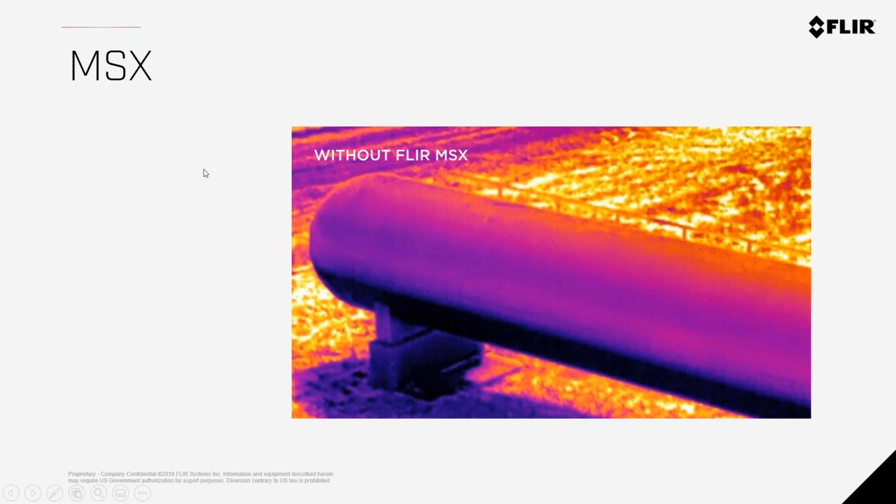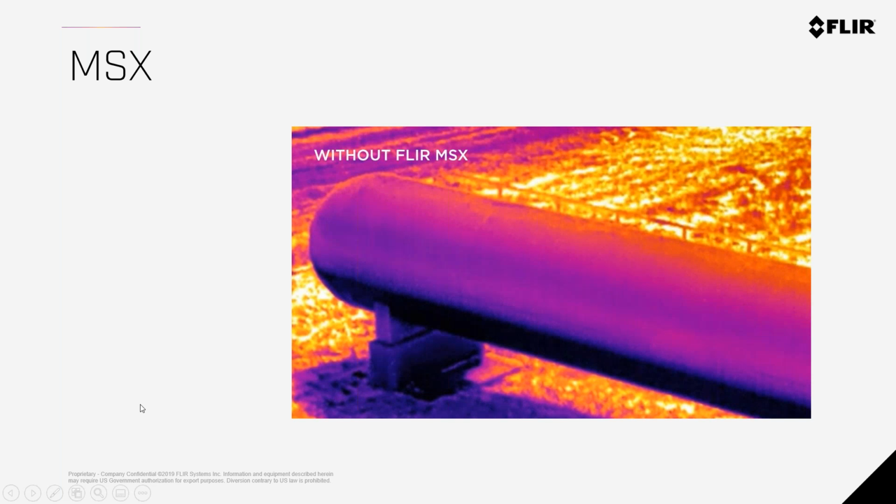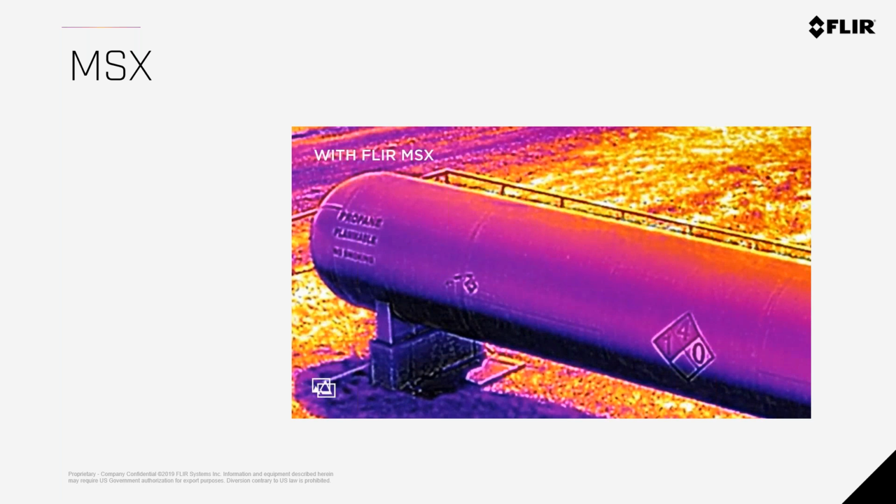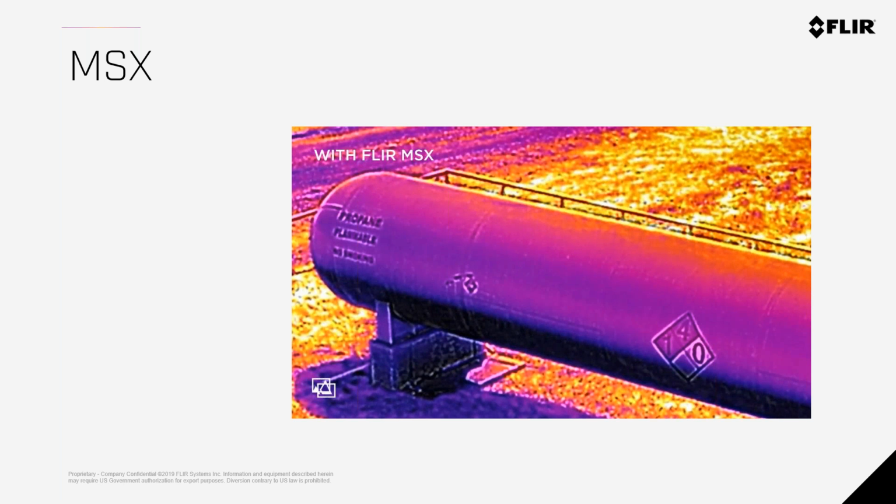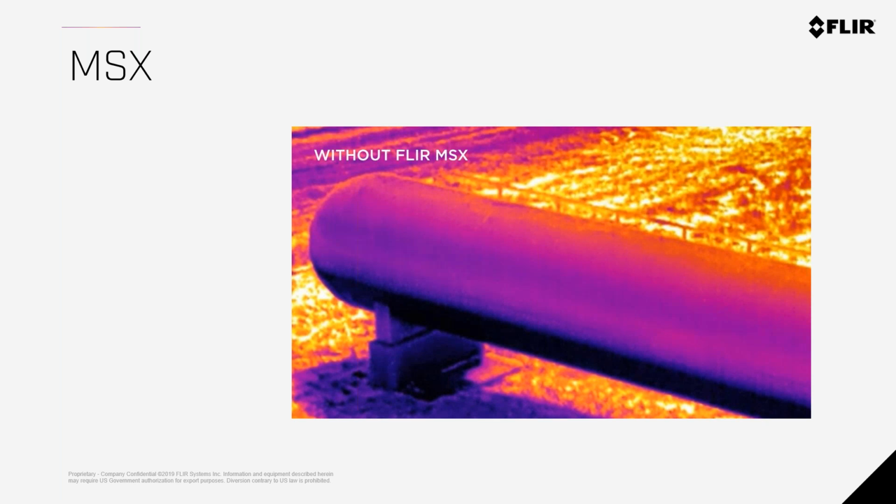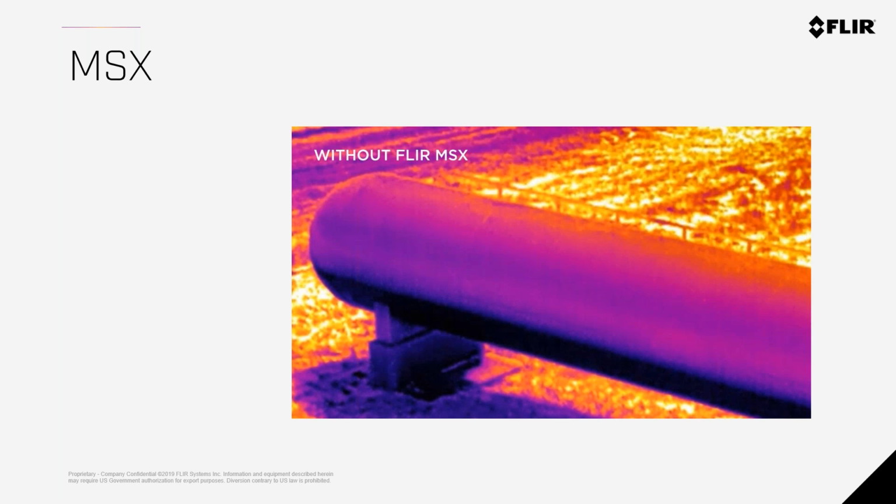So another piece of technology is MSX. This should play through and show you the difference between an image with MSX and an image without MSX. We can enable this capability only when you have a thermal and a visible or RGB camera that are bore-sighted and connected within the same system. What it does is it embosses the RGB image on top of the thermal image to give you more context.